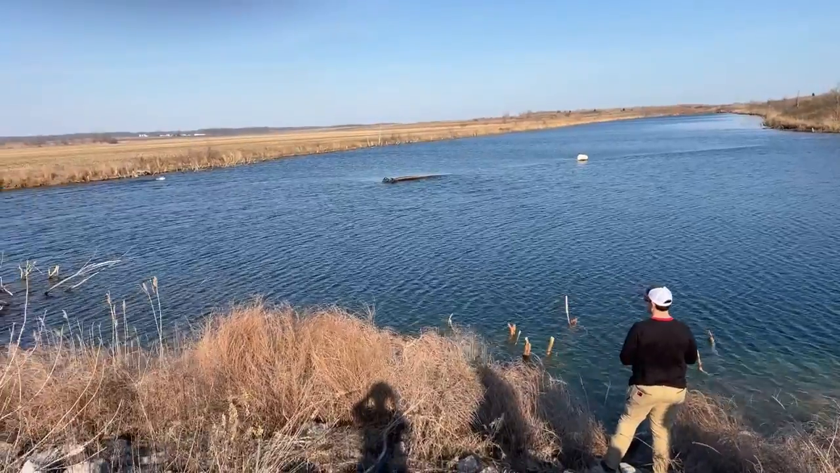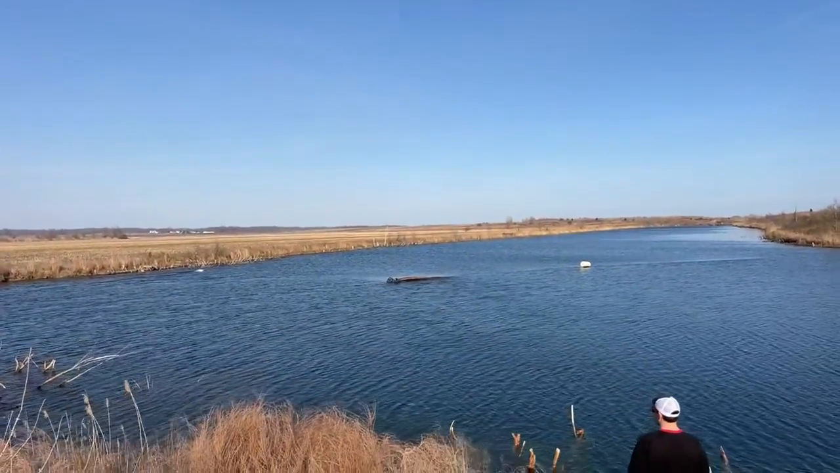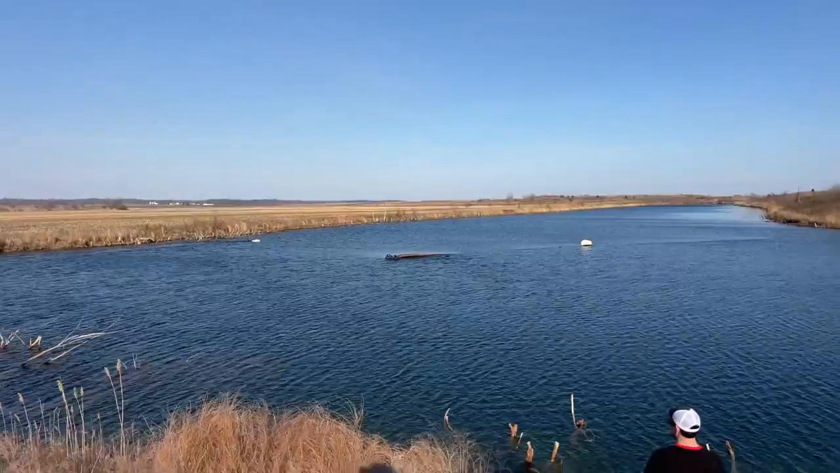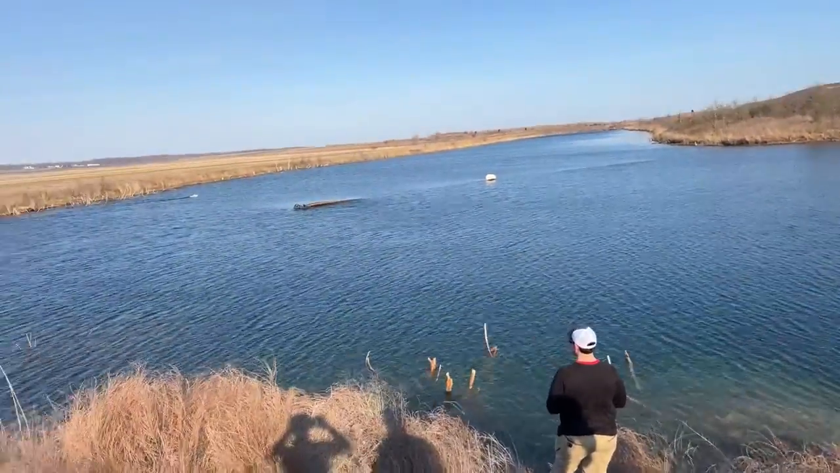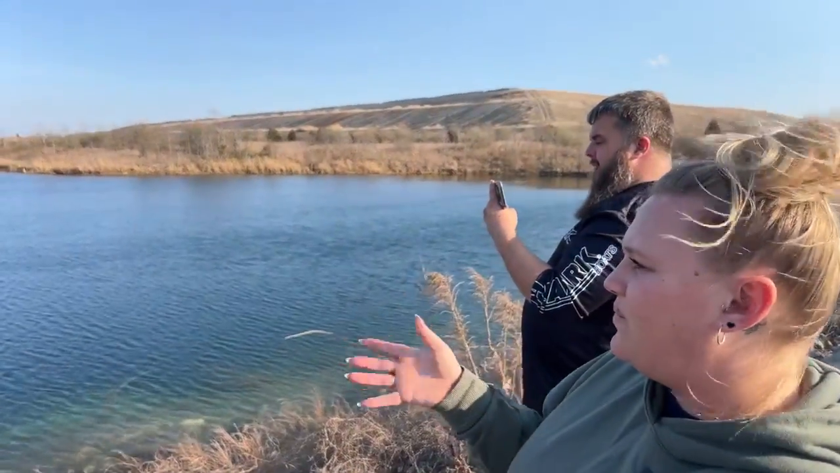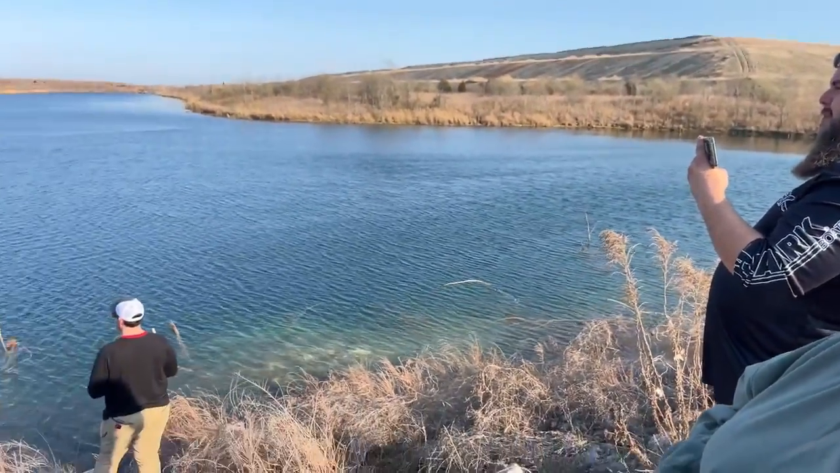Eric's now going to run down that shoreline. He'll go as far as he can. Go to the right a little bit, Eric. Stay off that quite a bit. It's pretty shallow there. I'm sorry. Go ahead. So he's going to just run it down that way. There you go. Again, it is very windy out here today, so Eric's fighting that a little bit with controlling the little buddy.